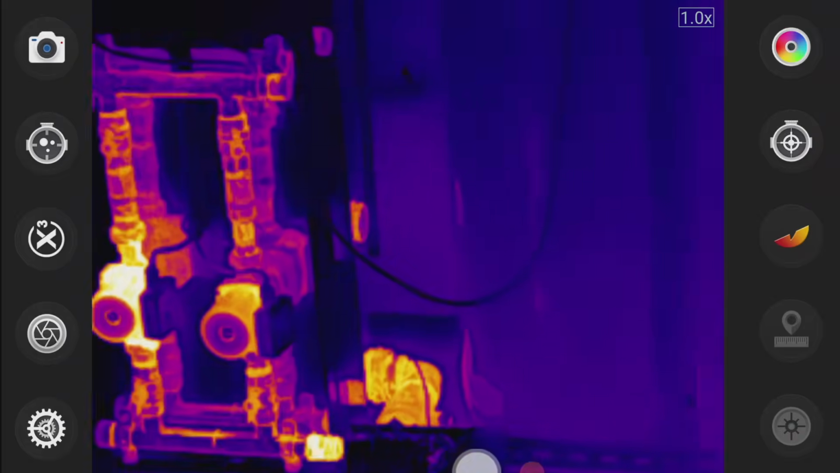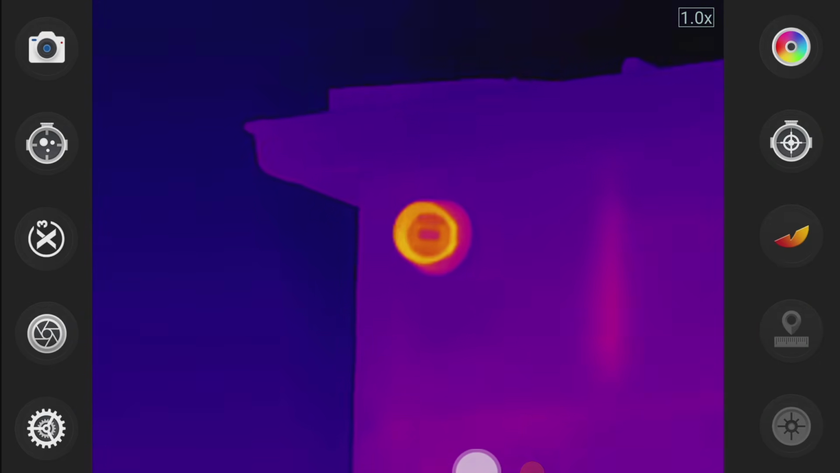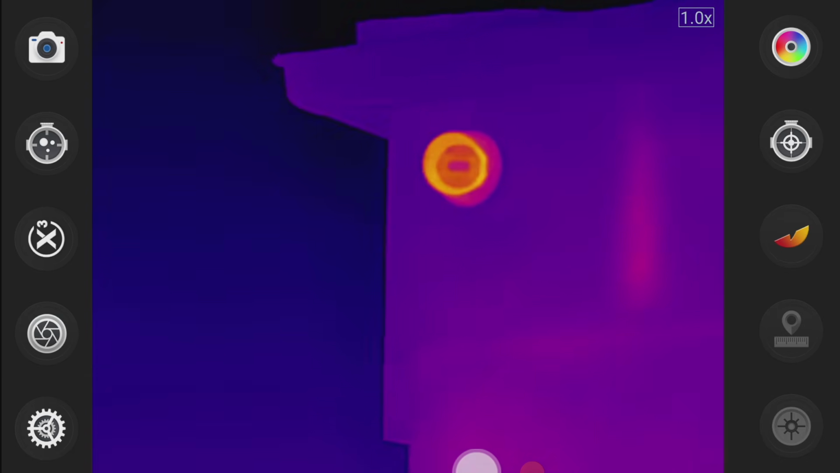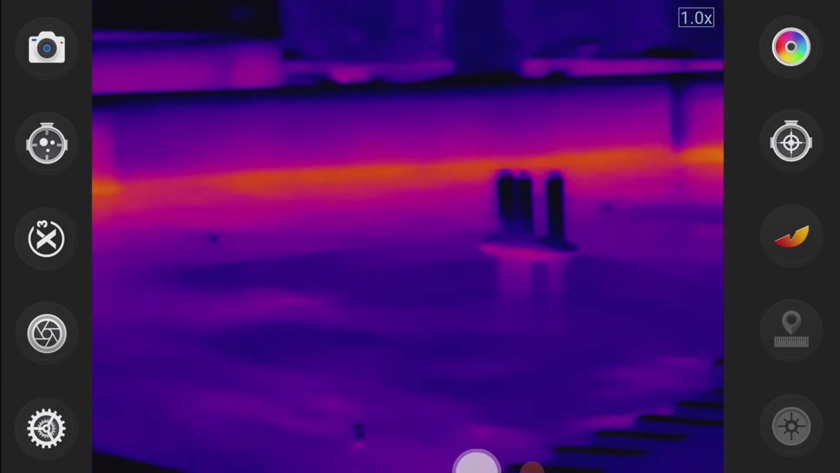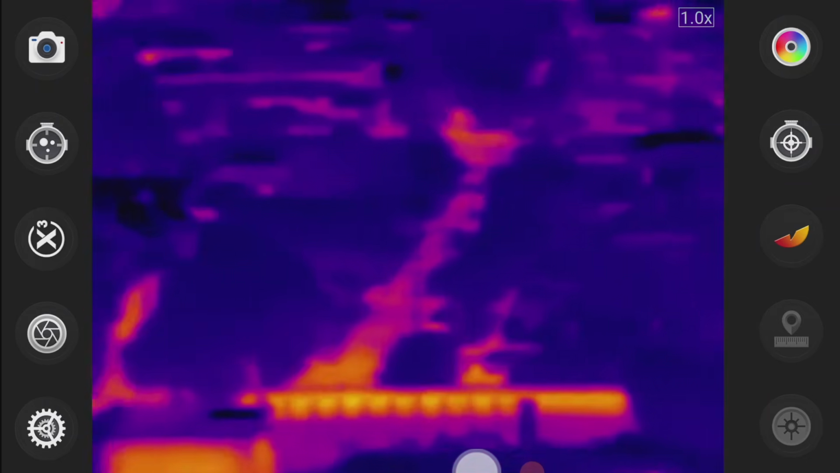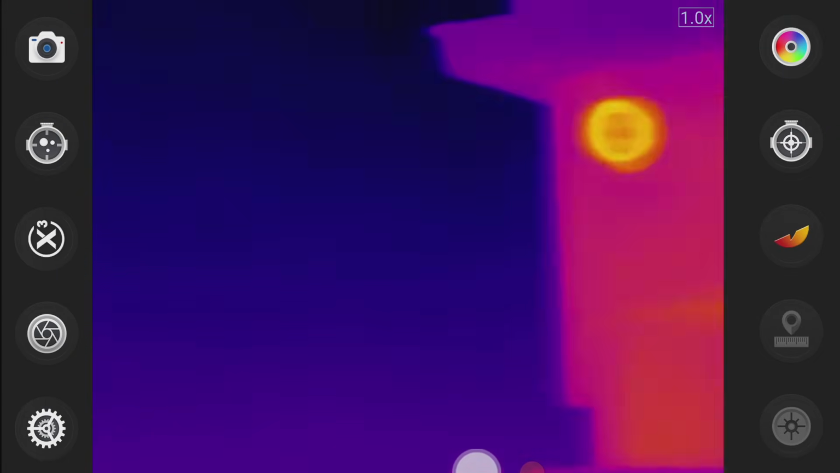You can also use these thermal cameras to spot like CCTV units. Here they show up warm, just like any kind of electrical device. Some people have asked about whether you can use them to scan a hotel room or something like that for hidden cameras, and yeah, you can. If they are emitting a heat signal, they will show up.